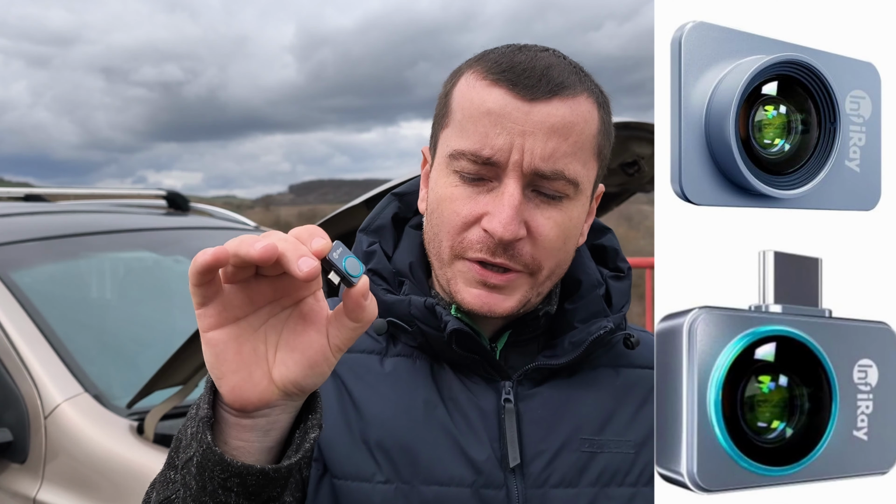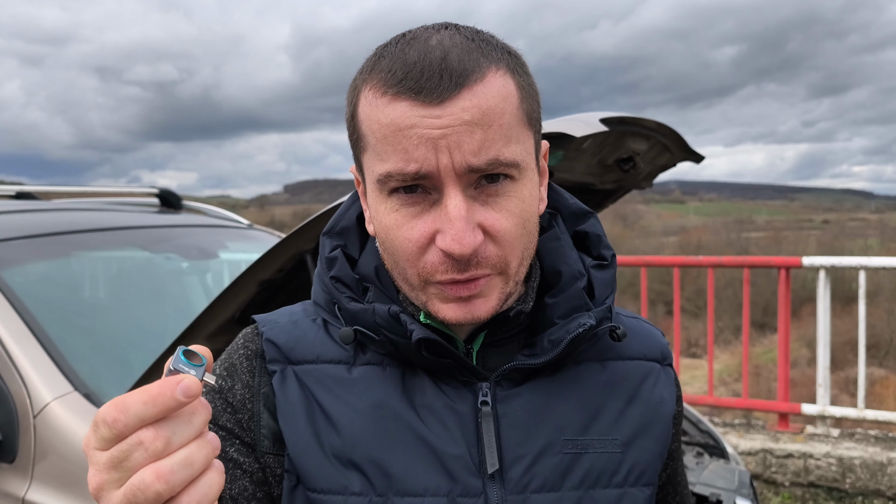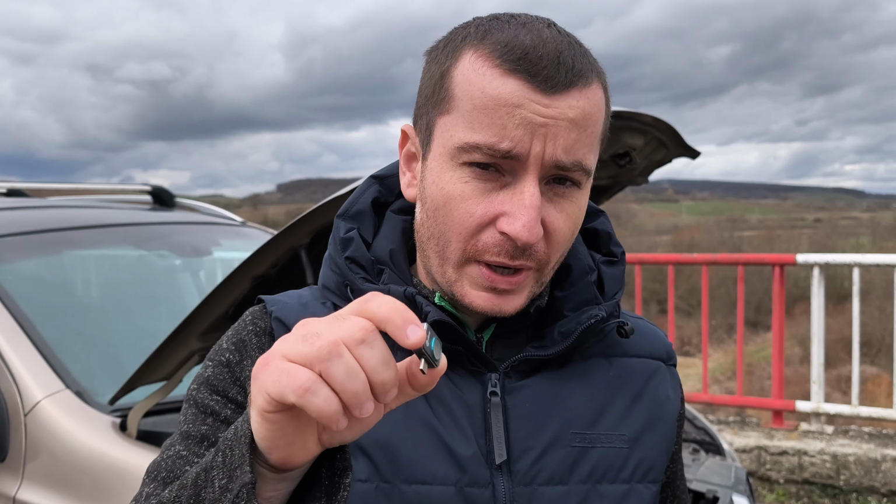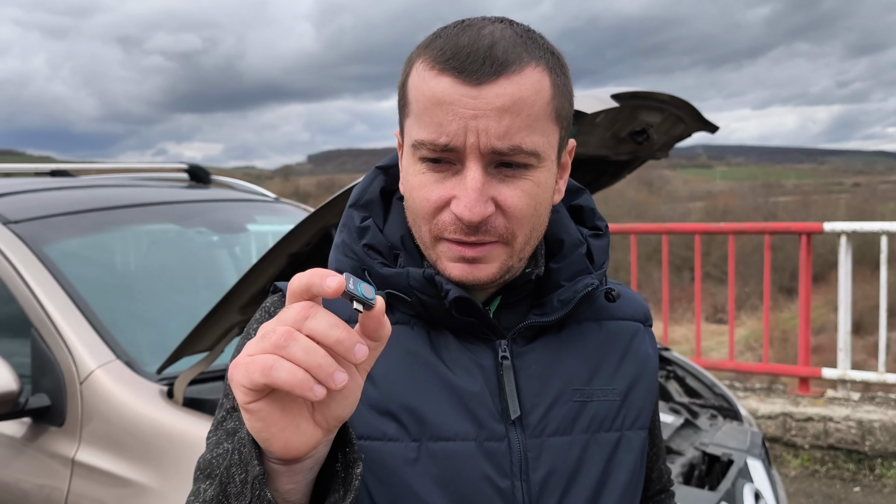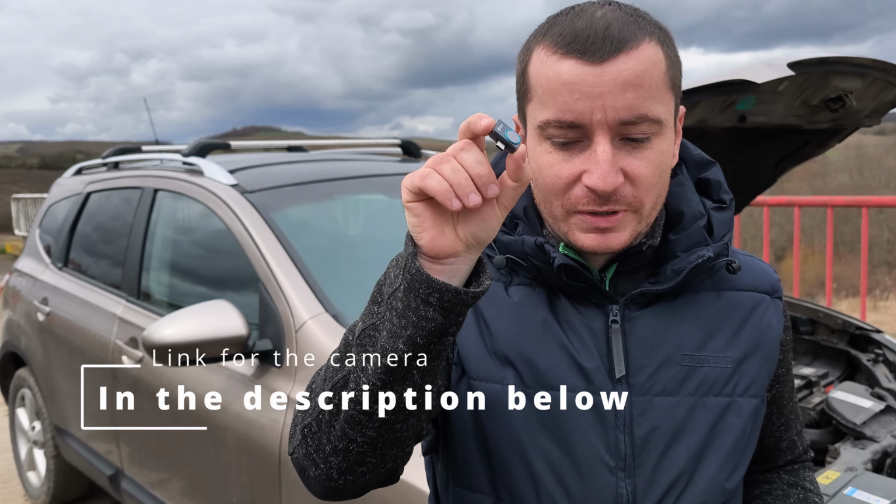And by the way, don't make the mistake I made. This has a macro lens on top of it, which you could use to zoom in and test electronics. It comes with a small additional cost, but I believe I will order it later. If you are into electronics just as I am, and if you check out my other videos on YouTube, then this small 9 gram world's smallest thermal camera would do a good job.